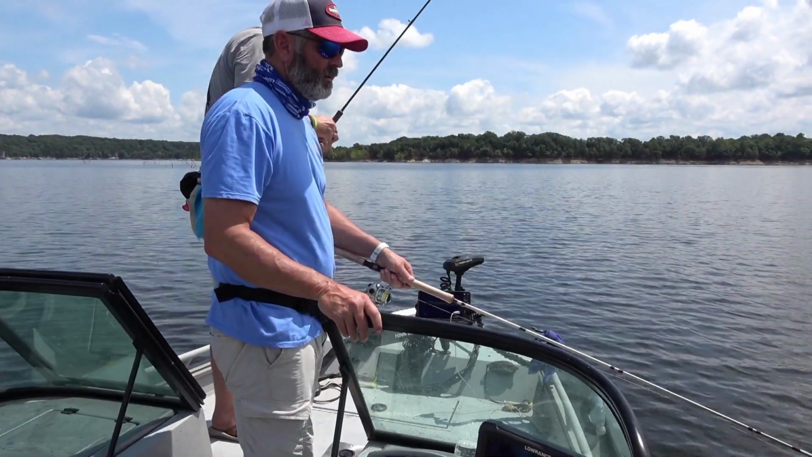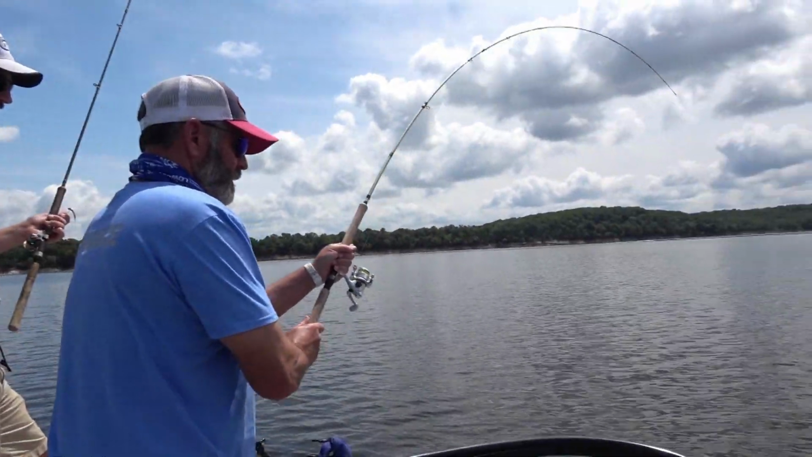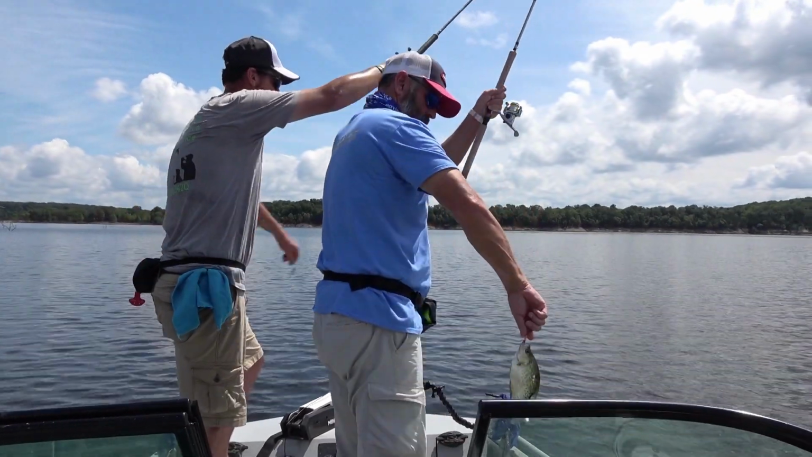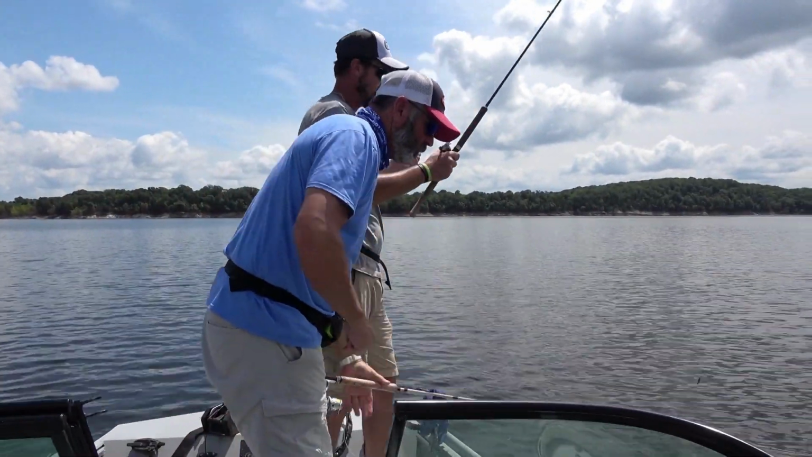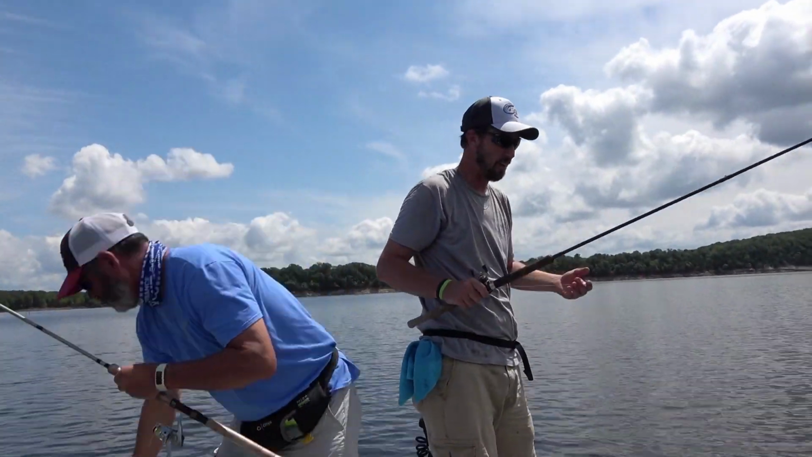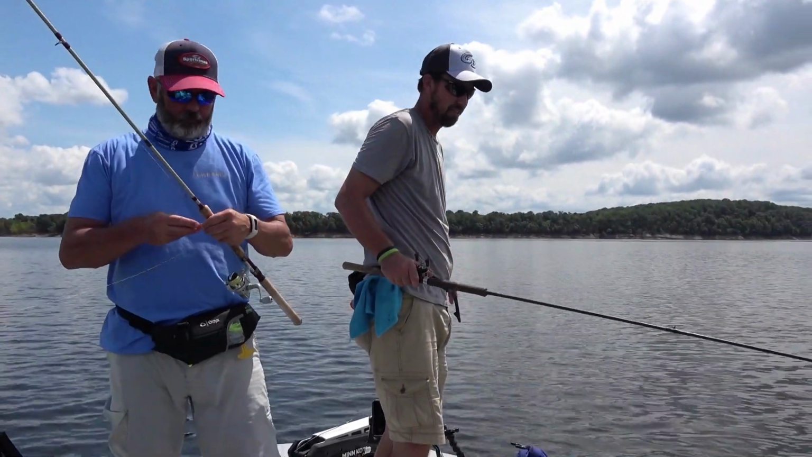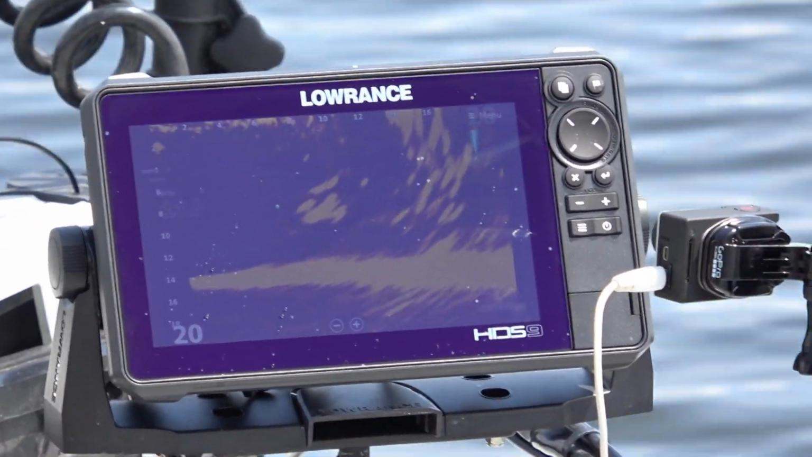Now this isn't something that I've had on my boat and been practicing for weeks. I mounted this yesterday. I had a guide trip this morning, I turned it on and went fishing. I haven't done a whole lot, and it's super, super cool. I can see that fish coming, right? See them two coming? Yep.